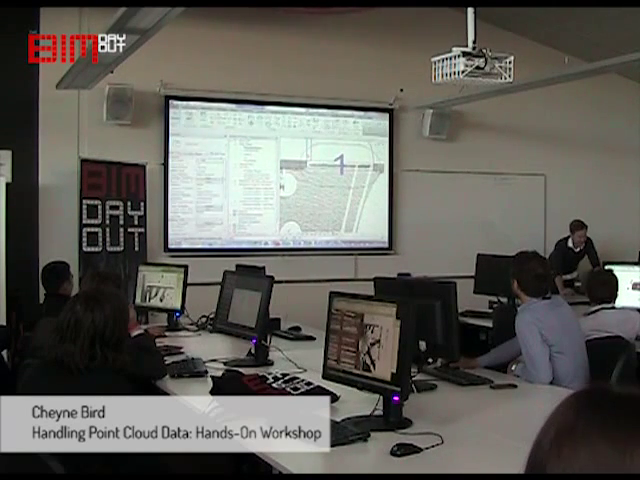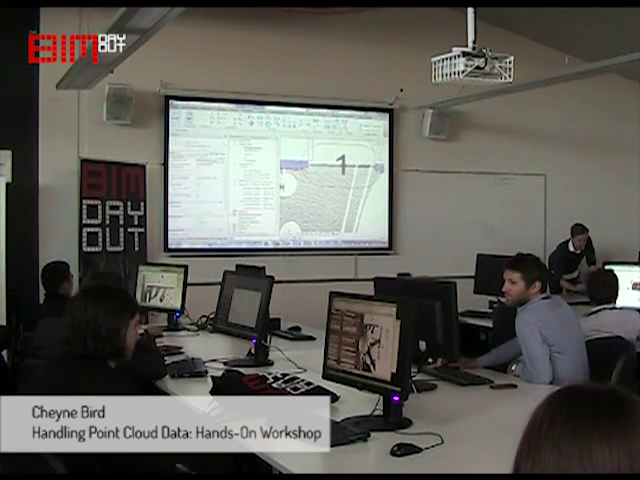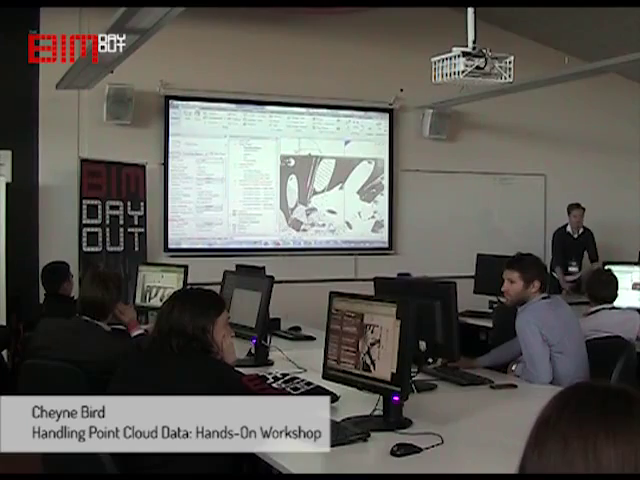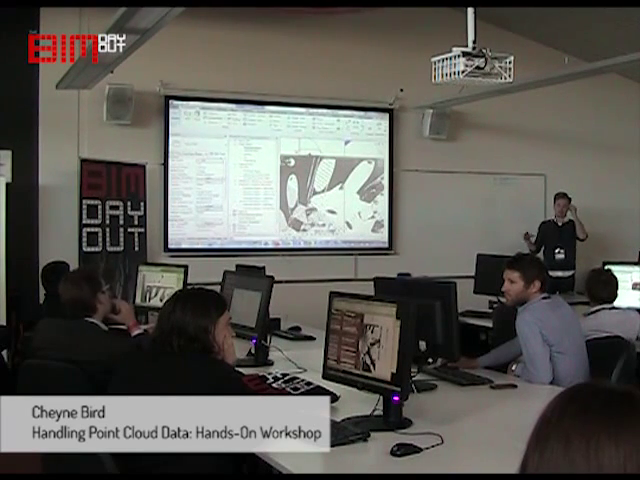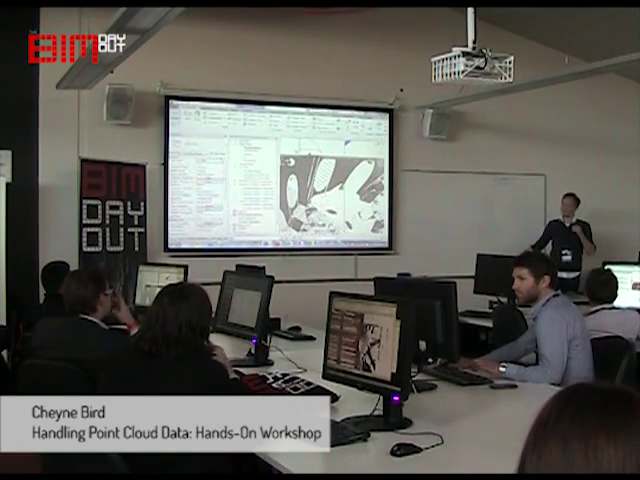Then I could use the nudge keys, the arrow keys, to nudge it into position. That's close enough. I could use the arrow keys again to nudge it and get it looking right. But really, that's the accuracy we can get from Revit just using the tools themselves. So you guys have to play around with it and actually draw in that wall.